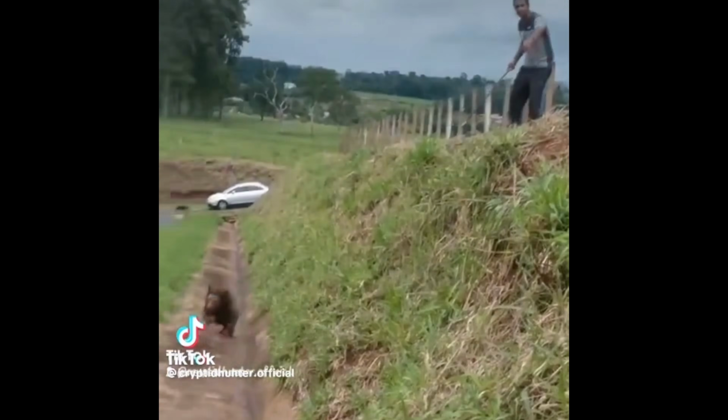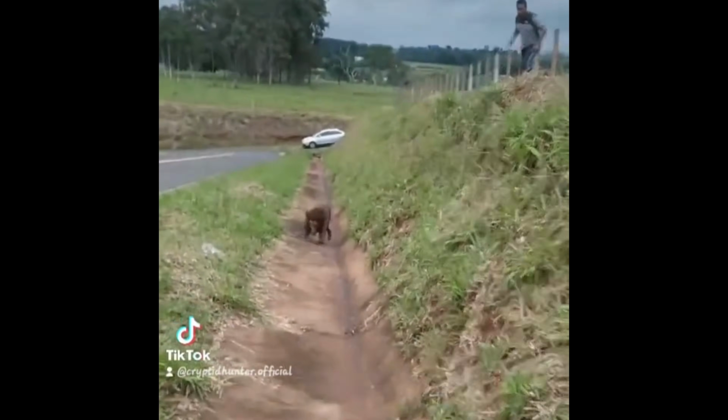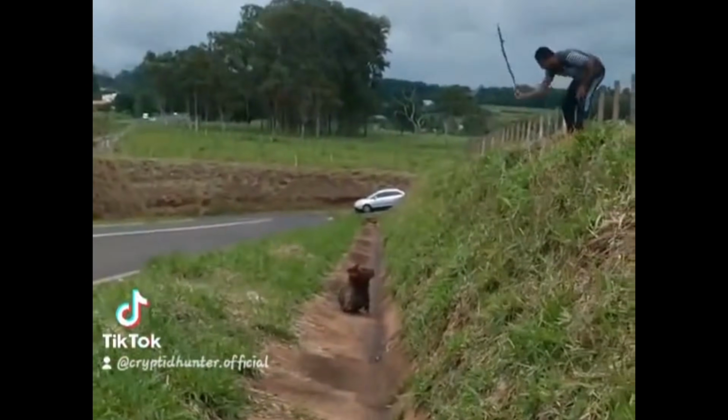This video doesn't come with much context. However, we know it was taken in 2023 in a different country. The video shows 2 men on the side of the road and they have stumbled across some sort of otherworldly creature.